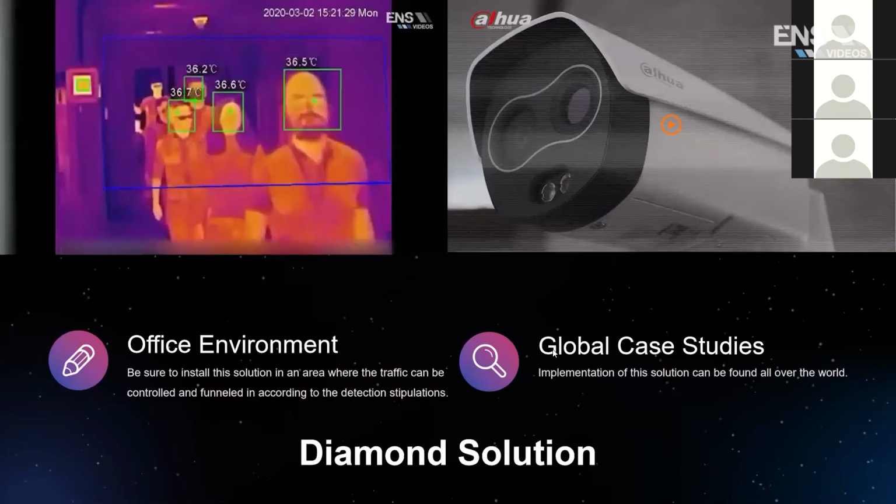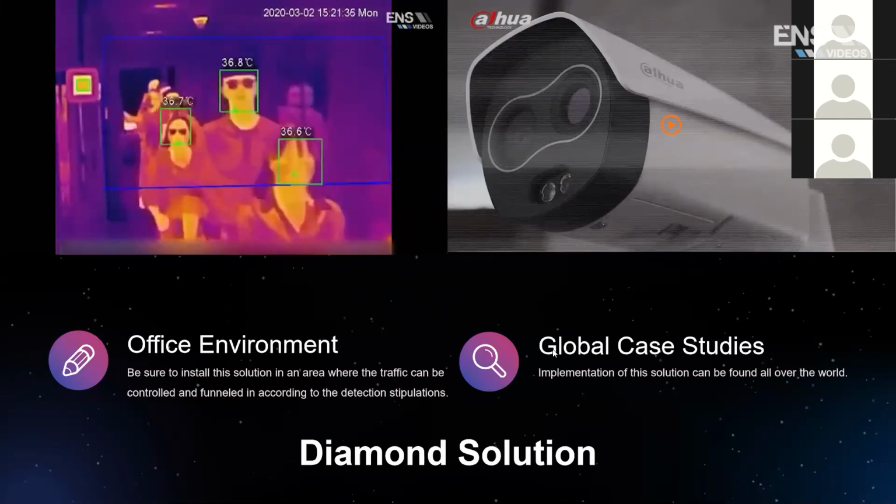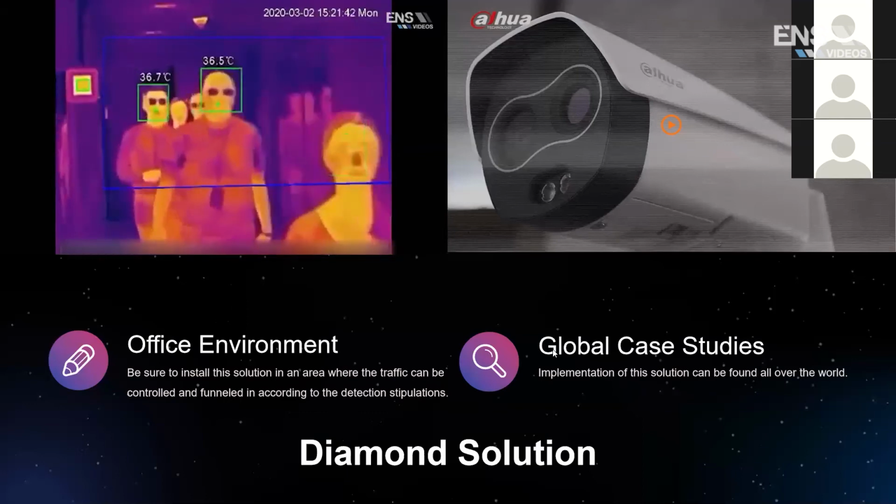Check this out, guys. Inside an office, this is what it can do. Am I suggesting you do this in the beginning? The answer is no. We're trying to isolate the people without the potential of spreading the infection. But look what it can do in its final stage.